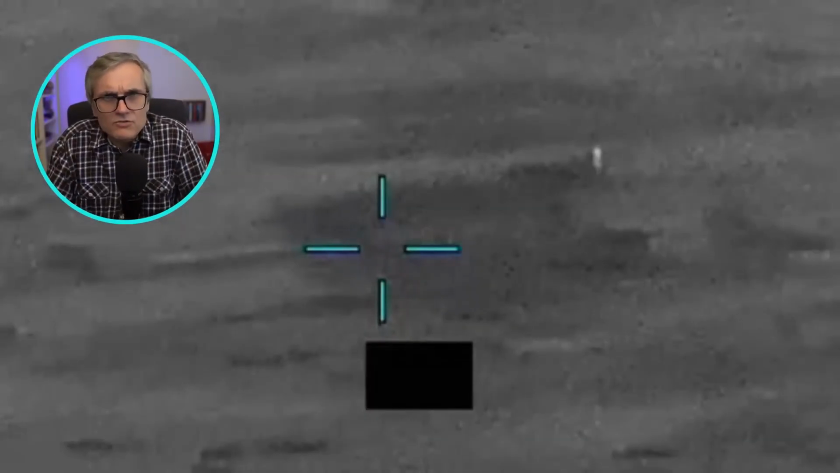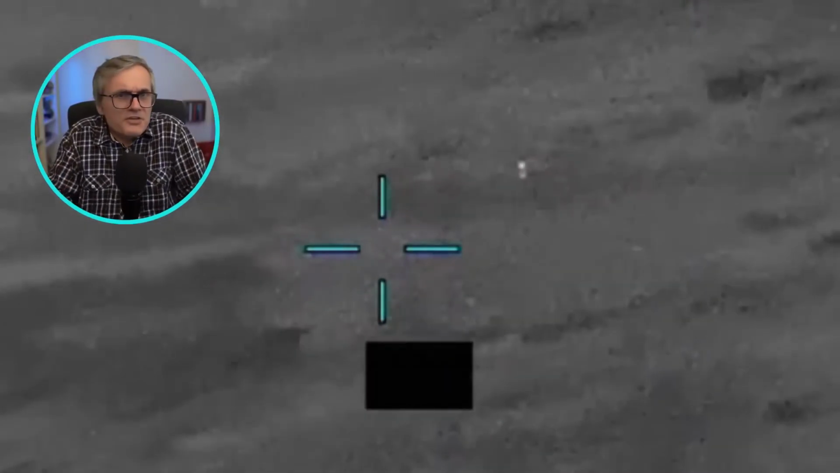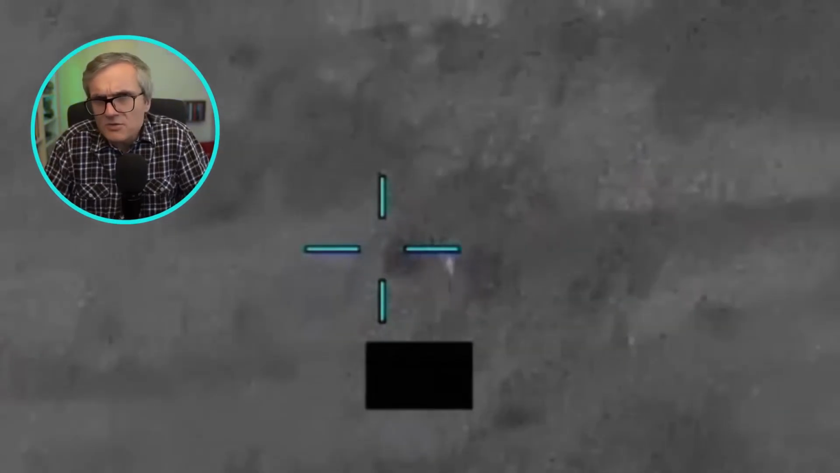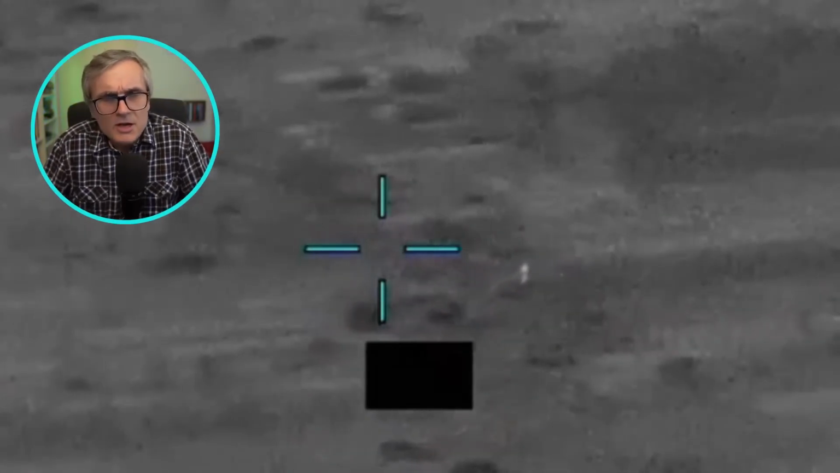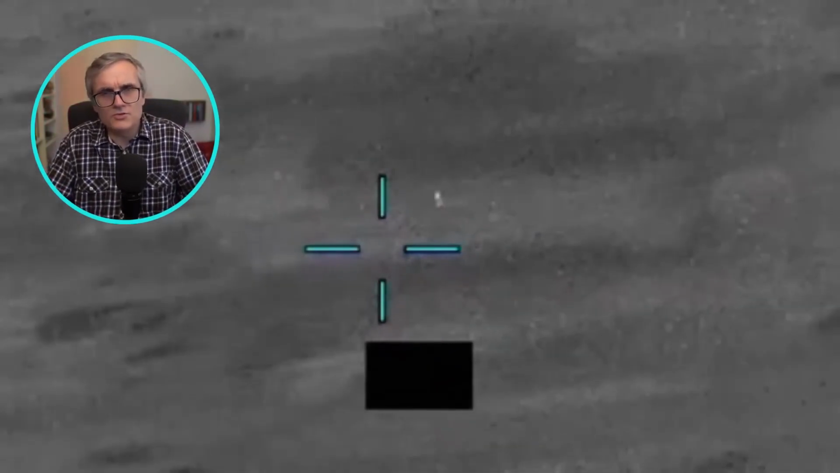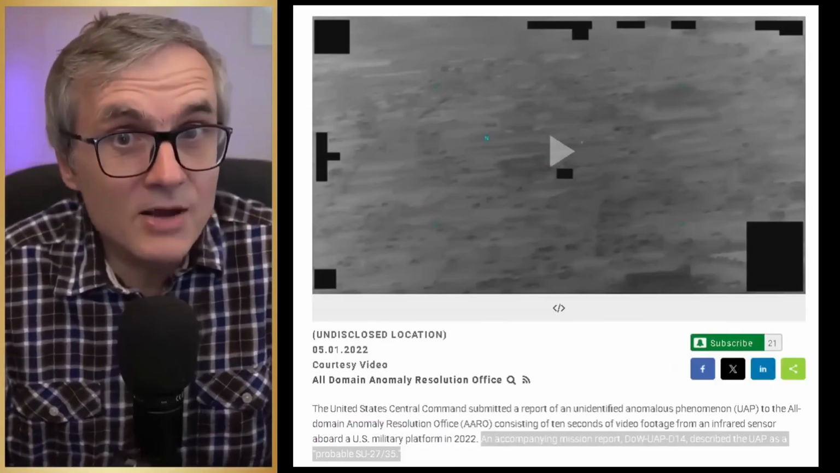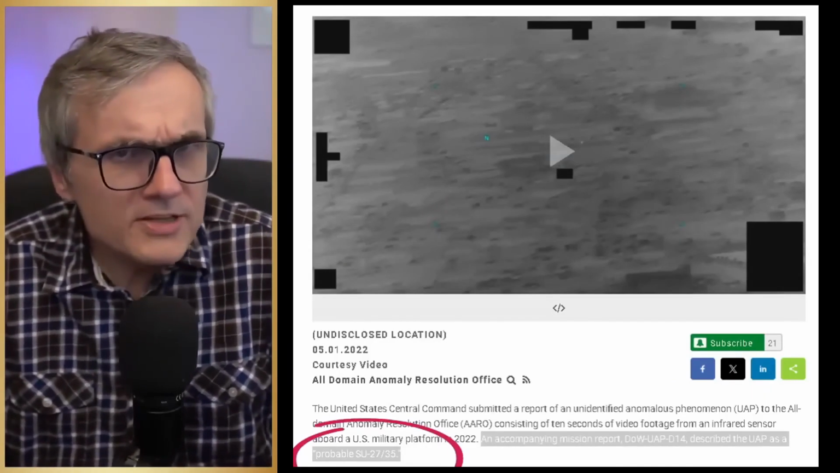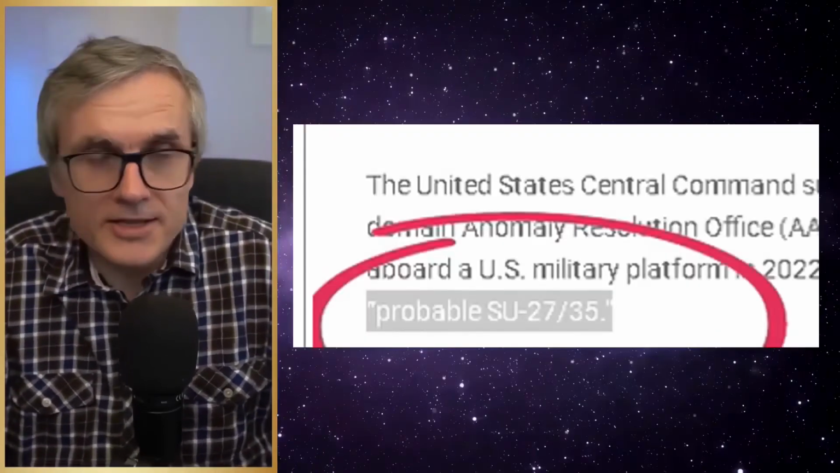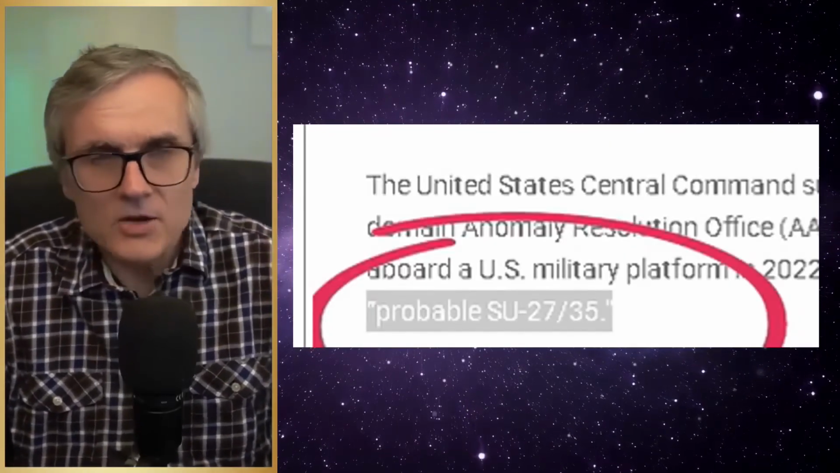This is what some claim the Pentagon is using to tell us these are extraterrestrials. In fact, all you see is just a dot. The object, if it is an object, is hard to recognize. The resolution is poor, and the image doesn't tell us the distance, size, or real shape of the object. And the most natural explanation can be found in the description given by other American authorities. The object is most likely a Su-27 or Su-30 aircraft, that is, Russian military aircraft operated by the Russian Federation in Iraq, where the footage was taken.